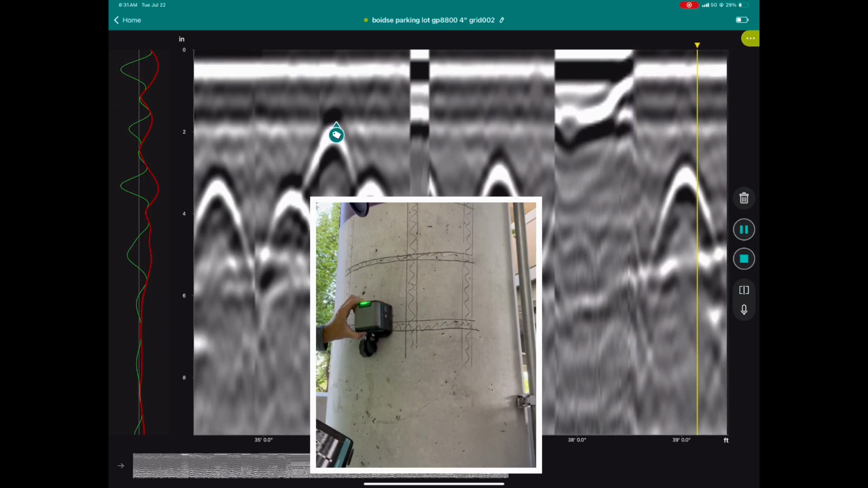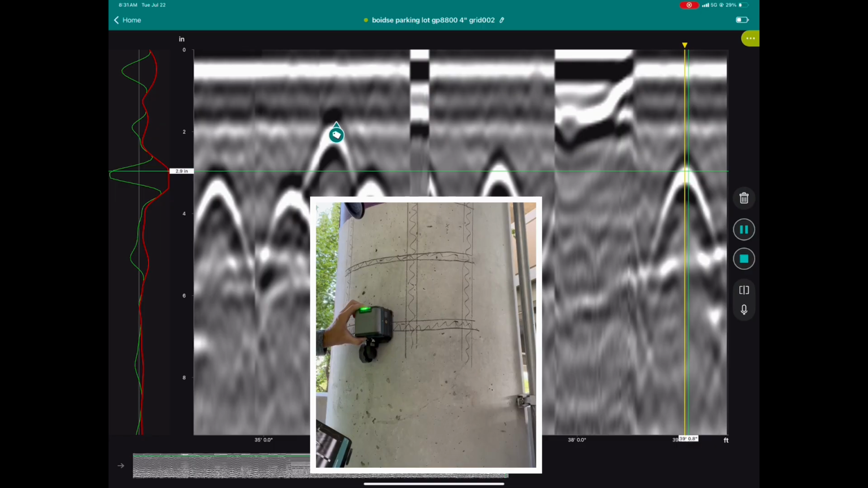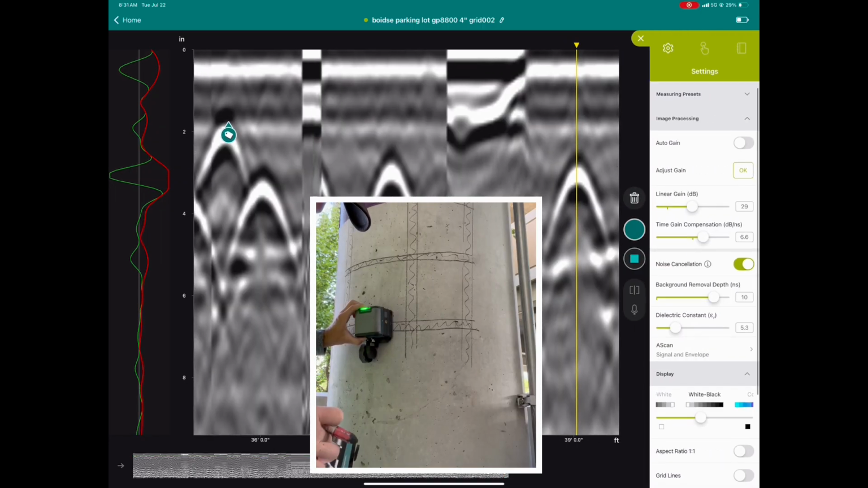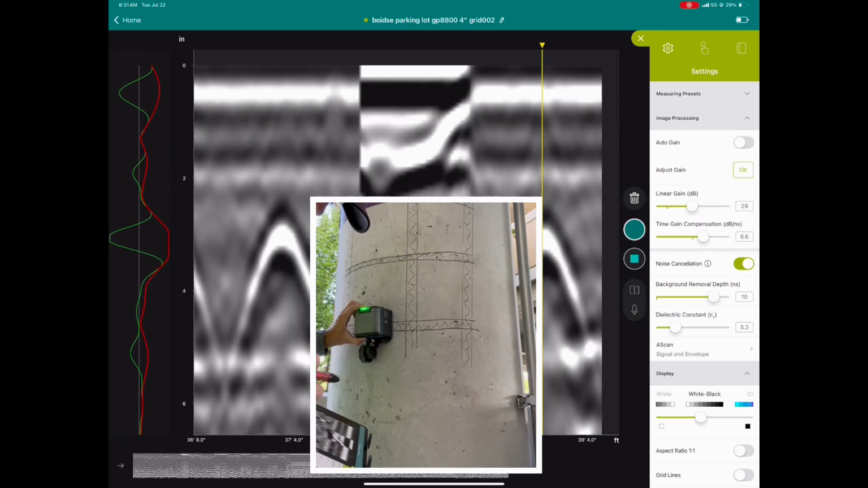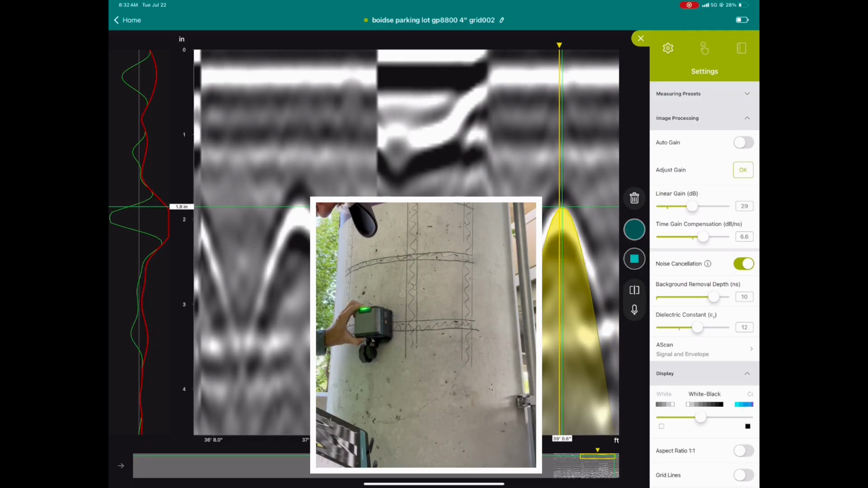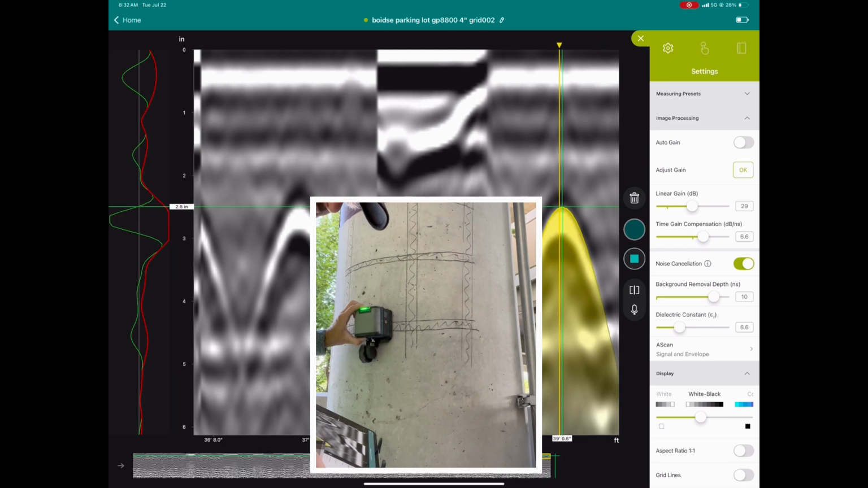Get a nice clean hyperbola like we've got right here. We're going to hit the pause button. We're going to get this nice and large. We're going to hit dielectric constant. I like to go right between the first black and white lines there. And we're going to play around with that to try to get a nice match to estimate depth.